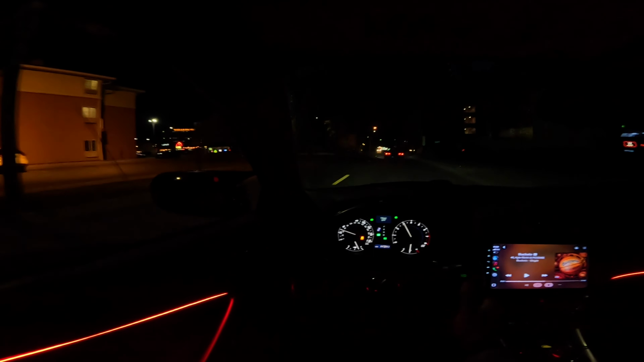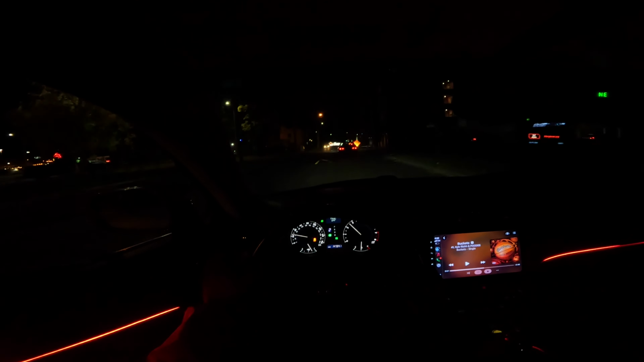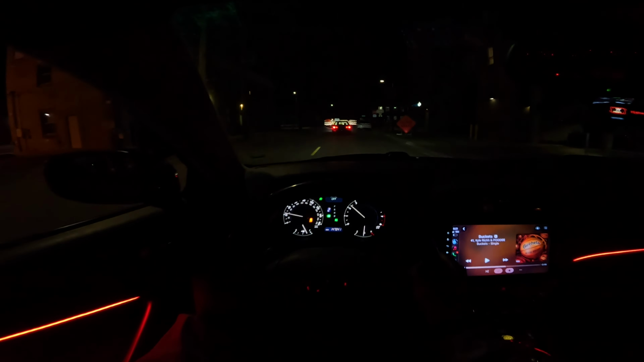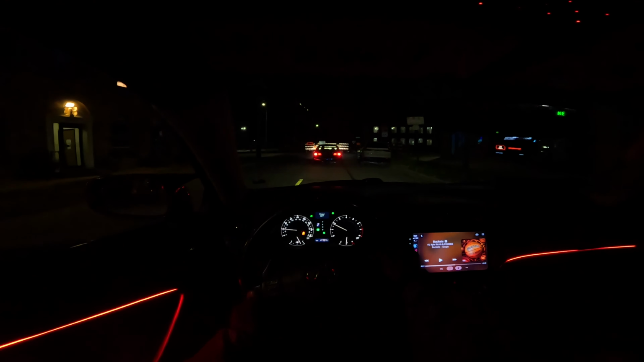The car just wants to go. First gear is very touchy. Very, very touchy. First gear is like a bitch. Very touchy. If you don't control yourself, it just keeps lunging you.